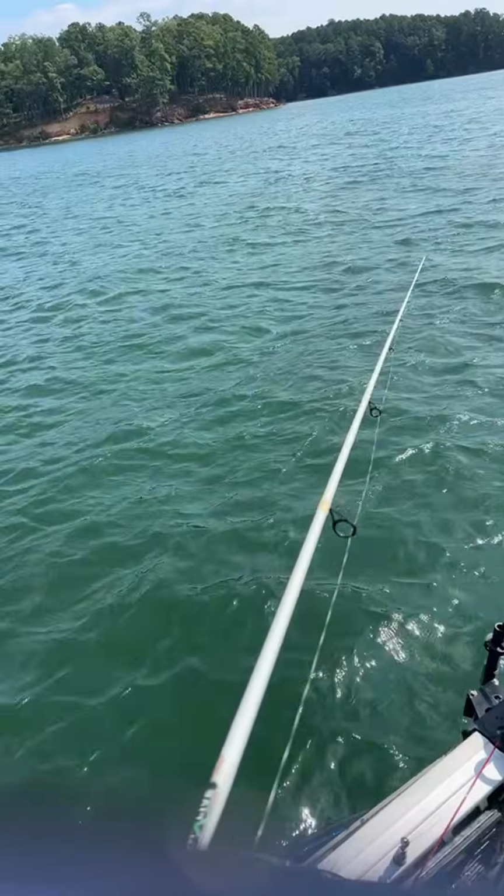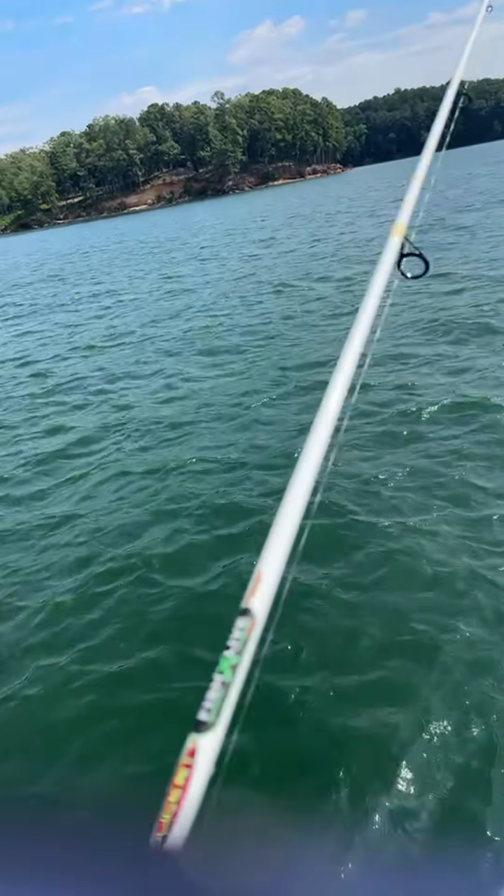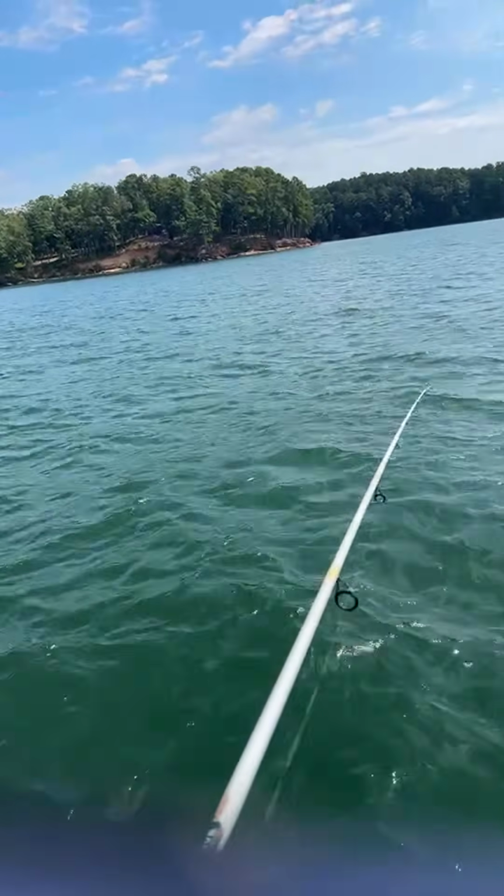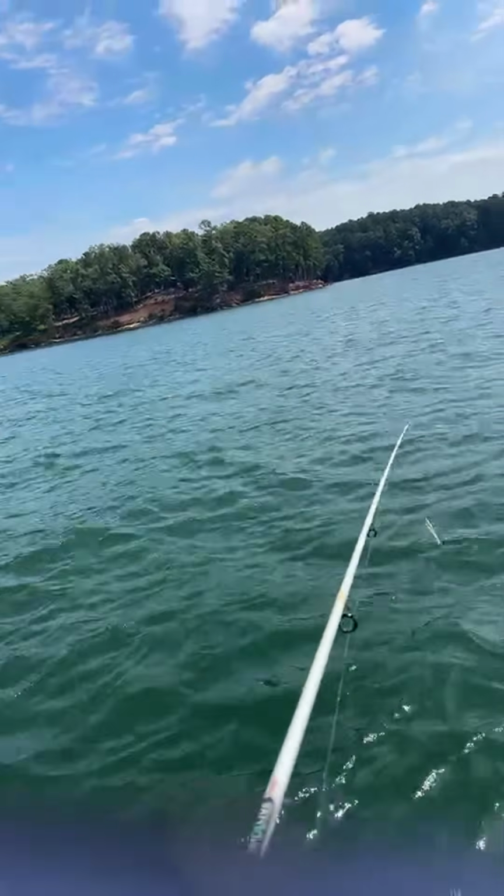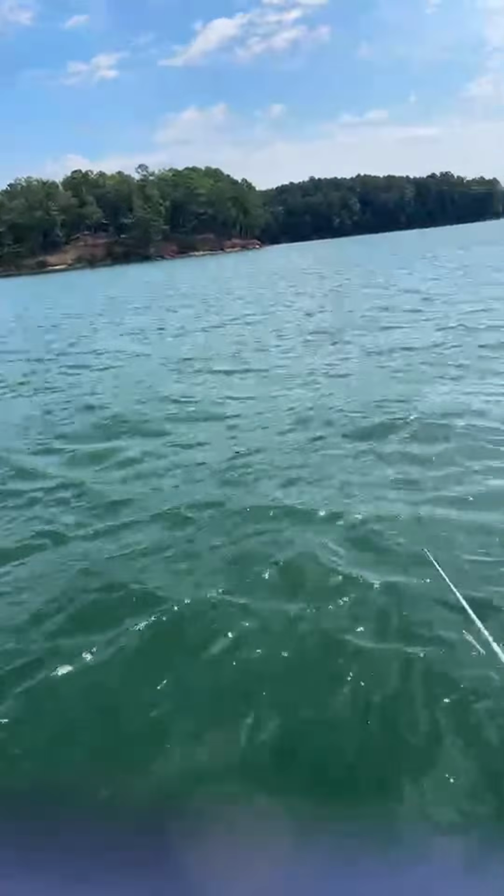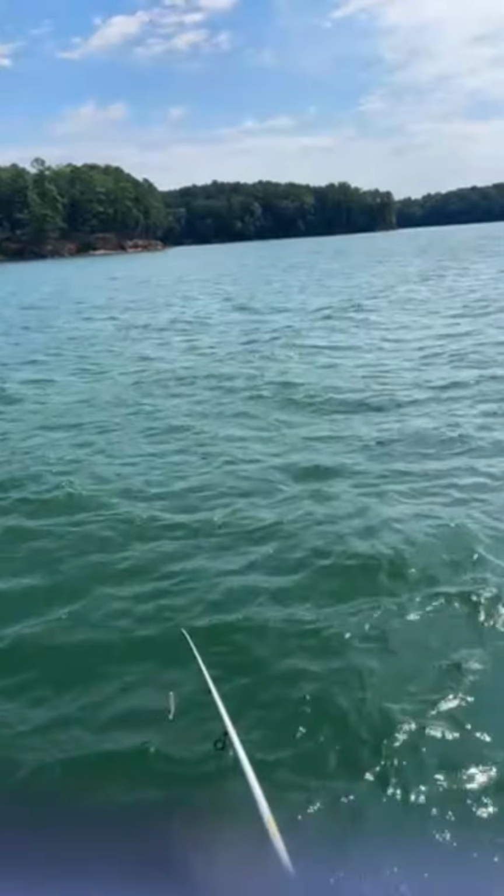Rusty says, what kind of units do you have? I'm running Humminbird. Right now I have Mega Live is what I'm running. I have Mega 360 also, but I don't even think I have that connected right now. I haven't been using it lately.